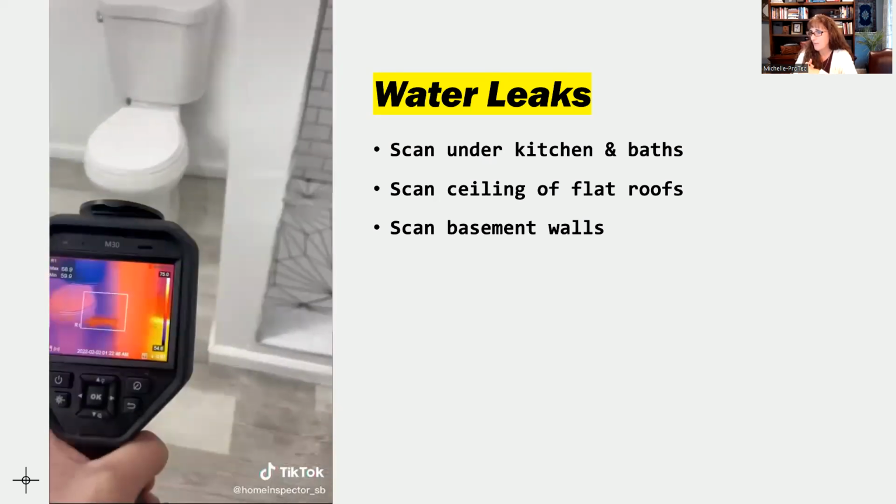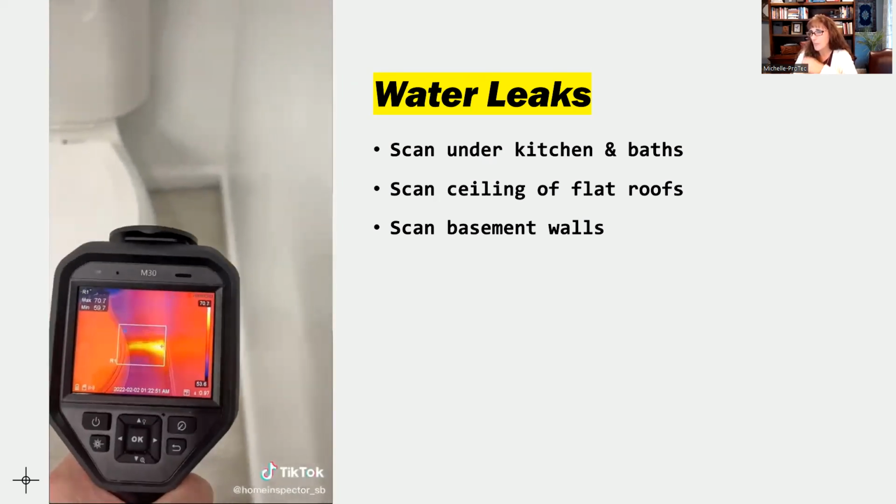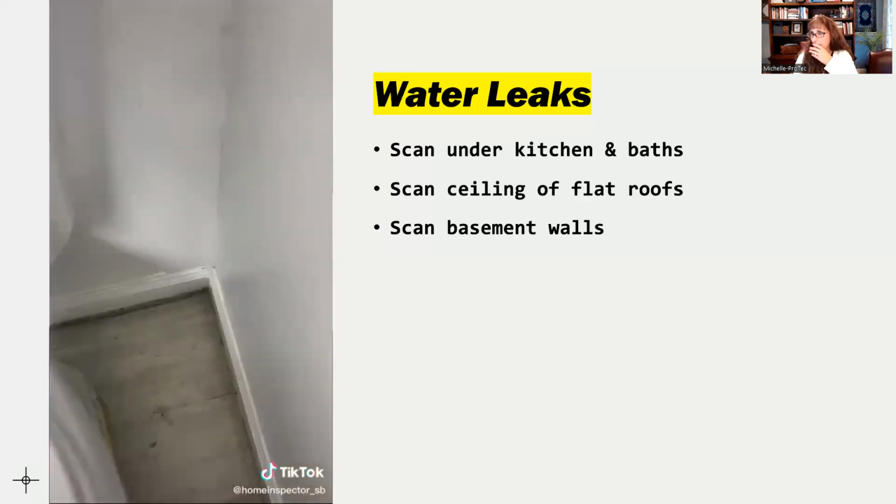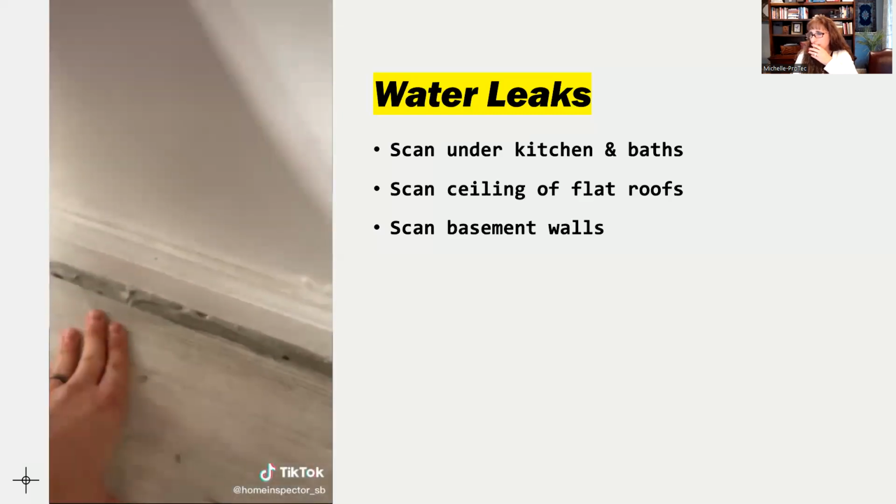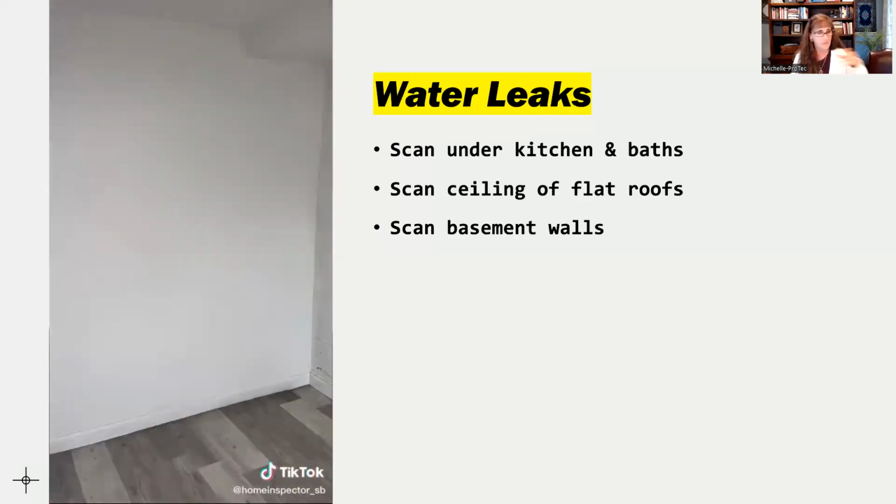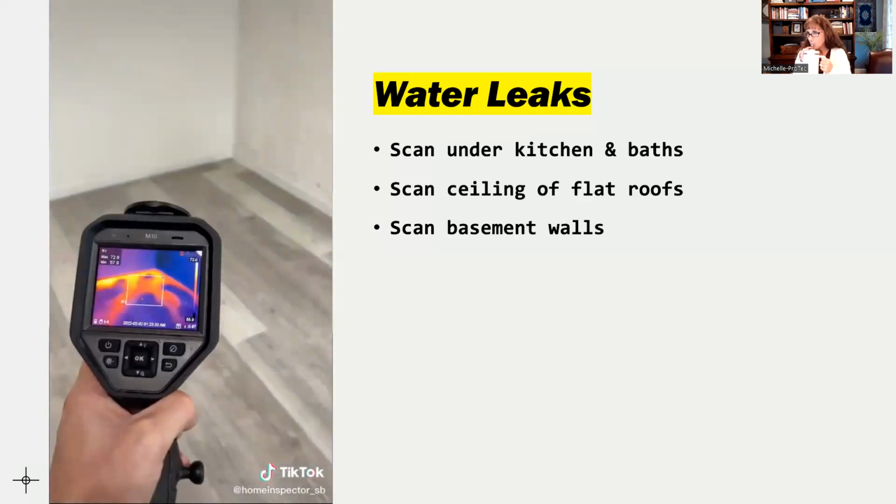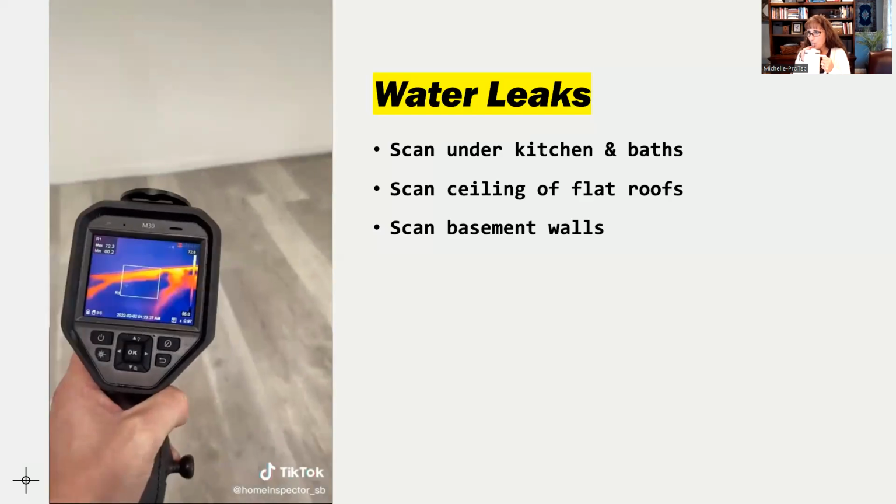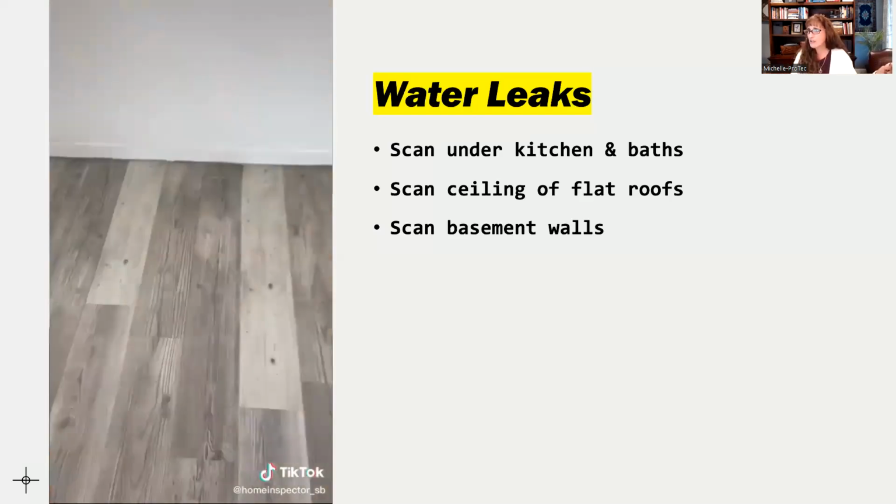And in this case, we've got the infrared camera. We can see a little hot mark at the floor right next to the toilet. Just looking at it, things look good, but if we actually push on this, we can see water actually shoots out. And then coming over here on the other side of the shower stall, it's right behind this wall here. Doing the infrared scan, we can see all that water is just leaking underneath this vinyl floor in here. There's a lot of water that's just sitting underneath this.